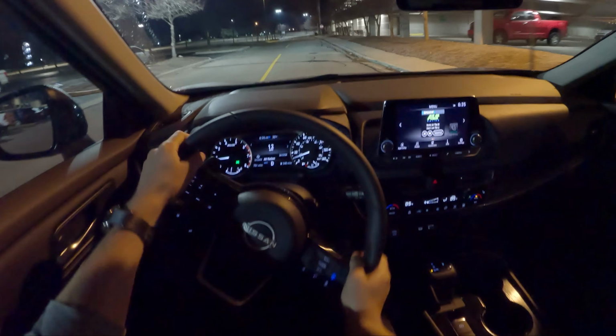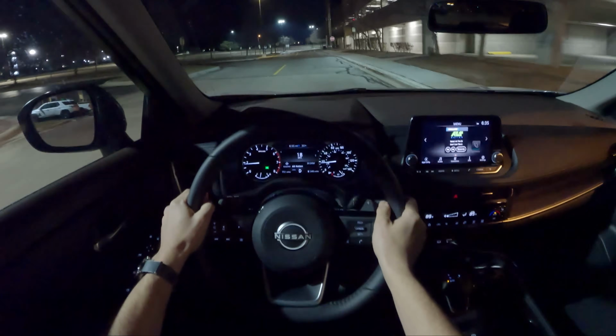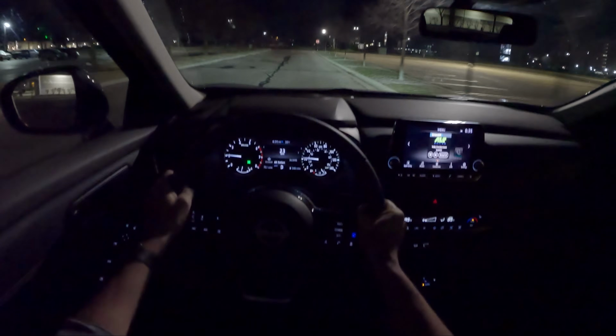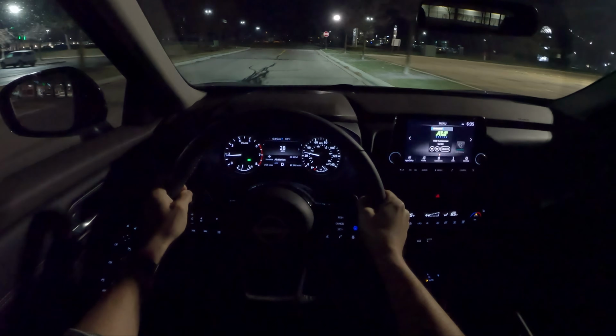In this new 2023 Nissan Rogue, we get the 1.5 liter turbocharged 3-cylinder engine. Makes 201 horsepower. Of course, that's mated to a continuously variable transmission.